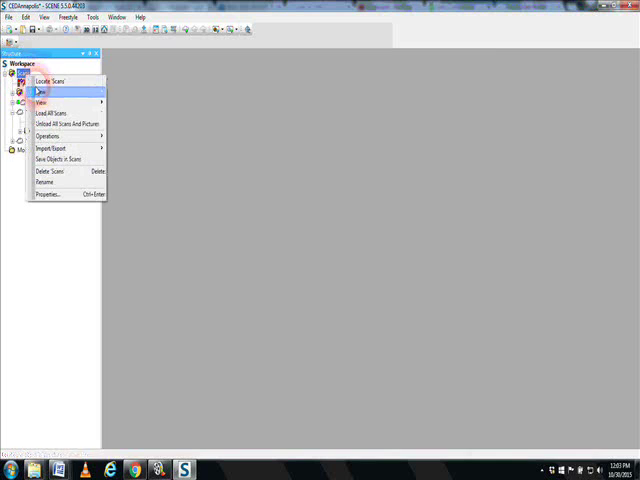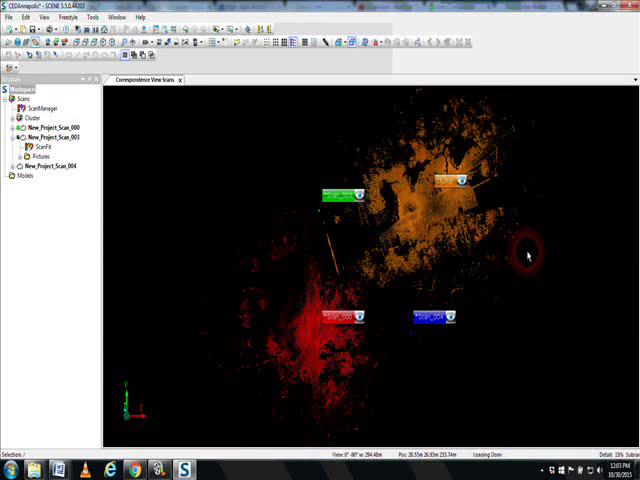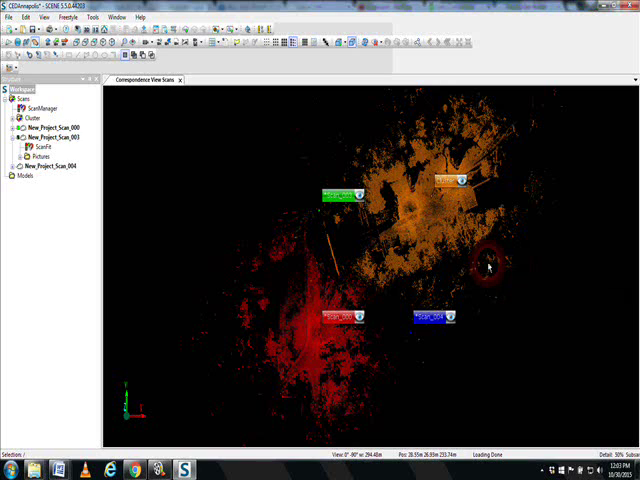If we look at the overall project here from the main scans folder, go into correspondence view, let's just see what these scans look like and if we can drag them into close spots.